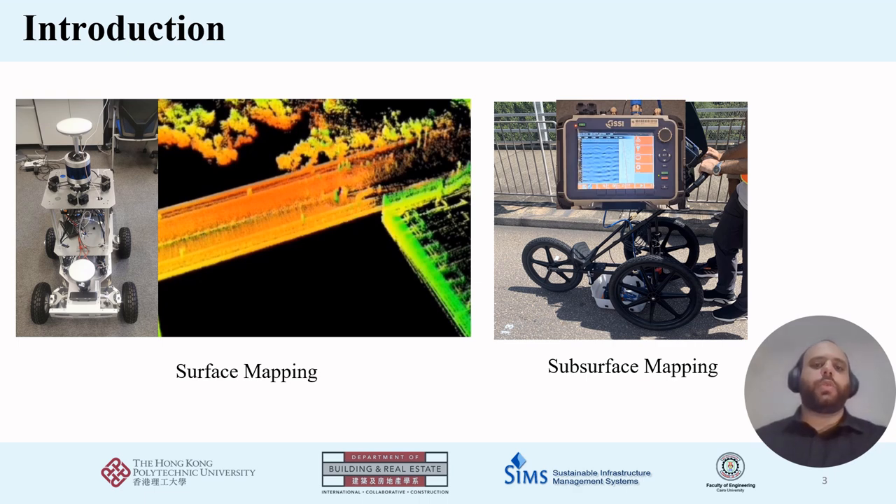For the introduction, we want to introduce surface mapping and subsurface mapping. On the left-hand side, the robotic platform with its 3D LiDAR sensor enables precise mapping and autonomous navigation, which can be used for surface mapping of the surrounding environment to observe all spatial information and generate an accurate 3D model of it.